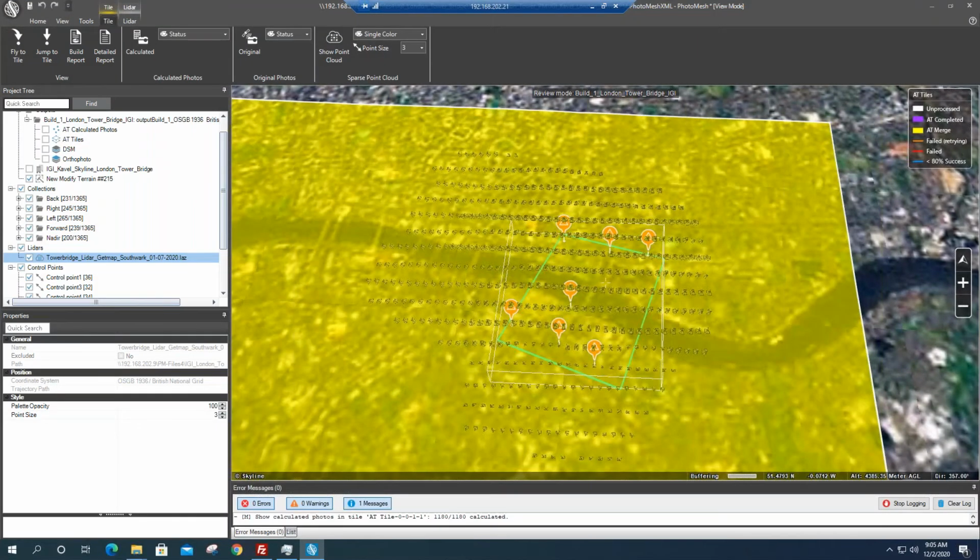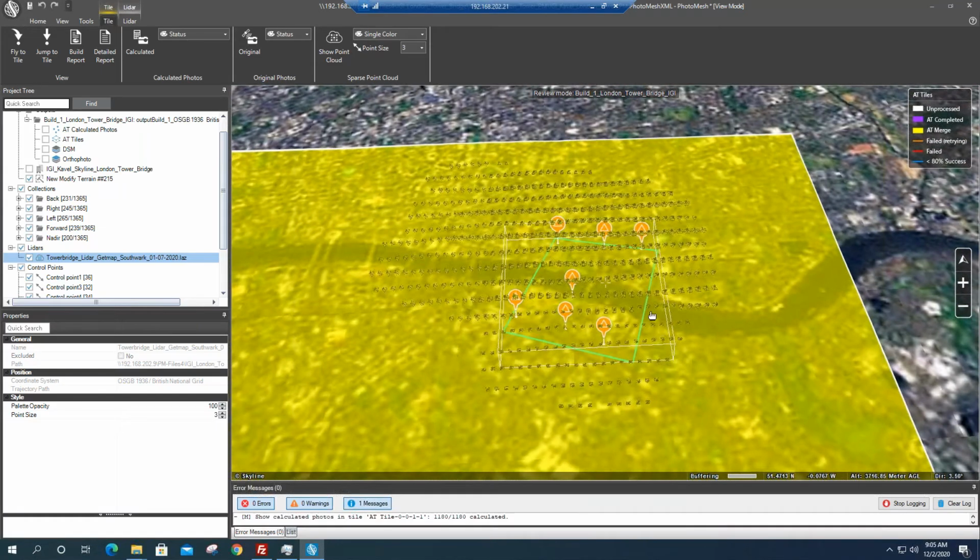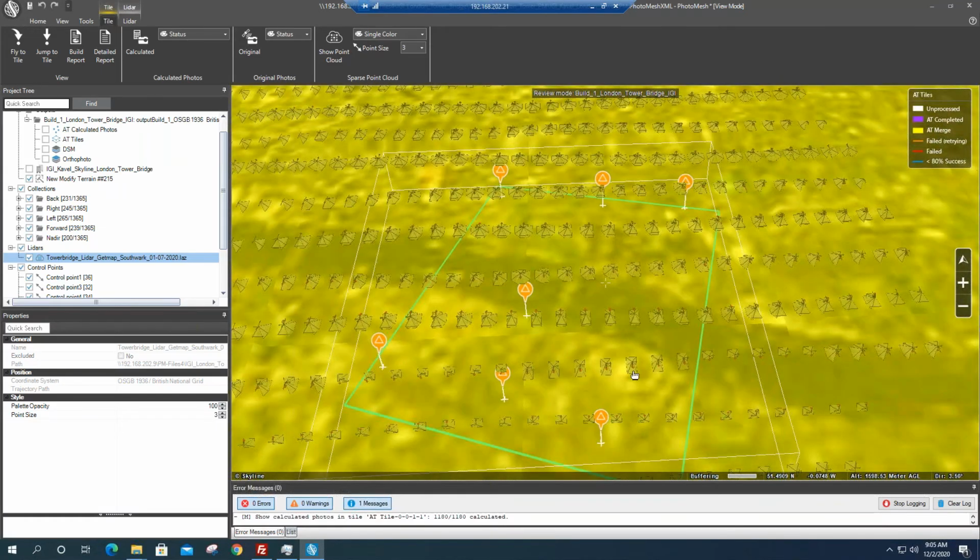No problem. So as you can see on my screen, I'm going to go through a quick demonstration of the London data set from Kavel, and show you the integration of the IGI system and imagery along with the LiDAR data set that was collected. So what you're seeing here is the PhotoMesh interface. You can see the location of the cameras.